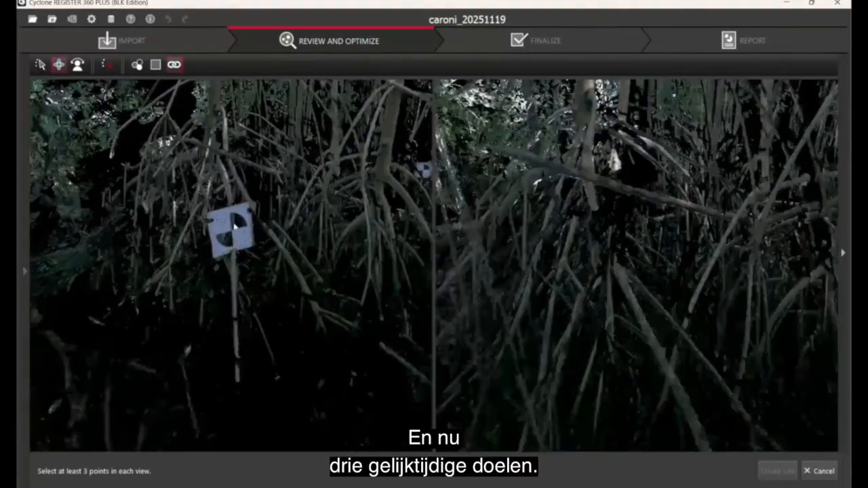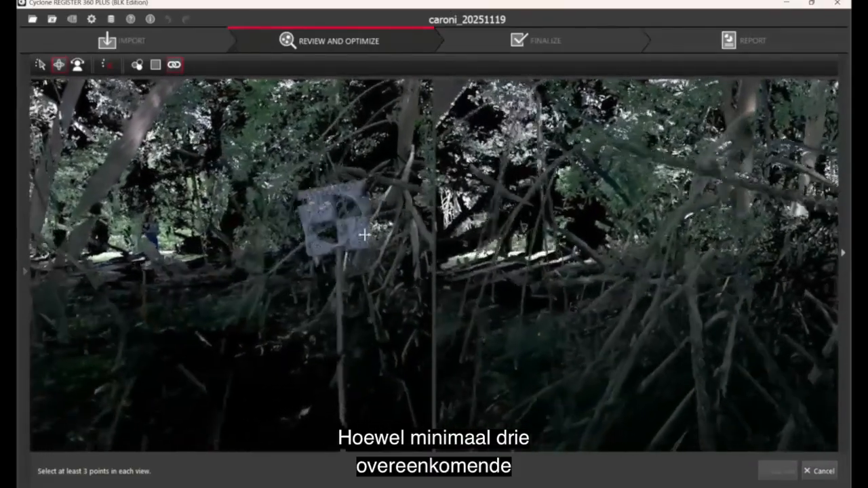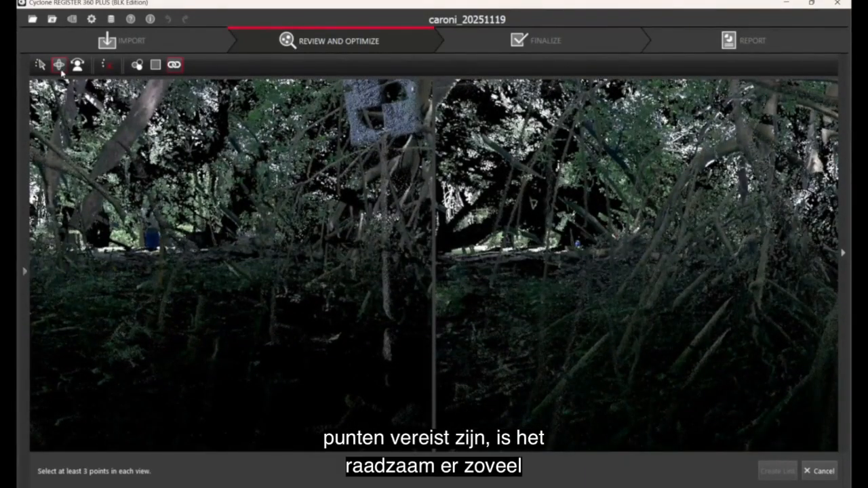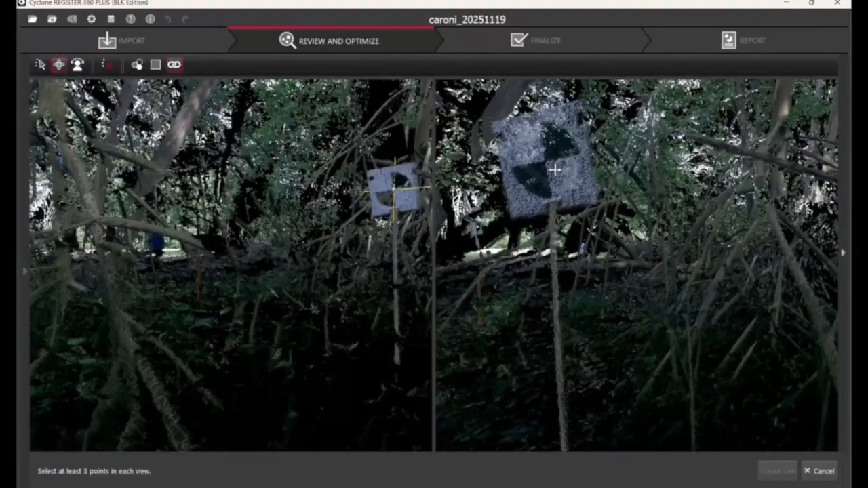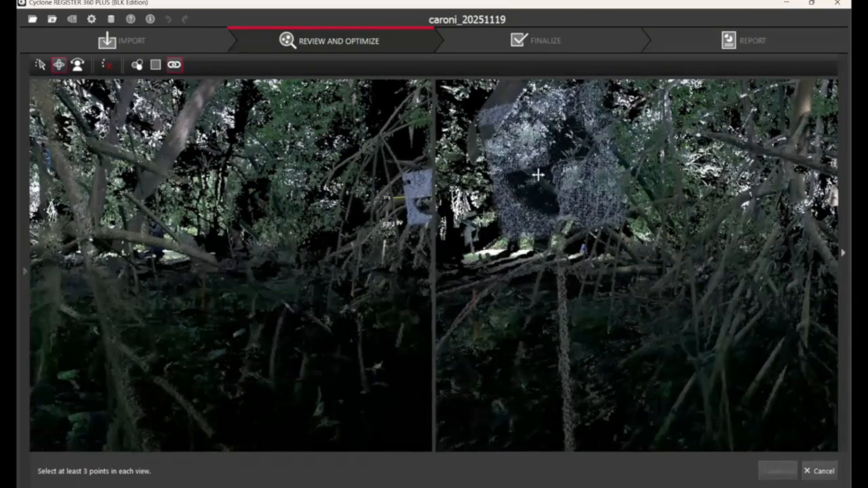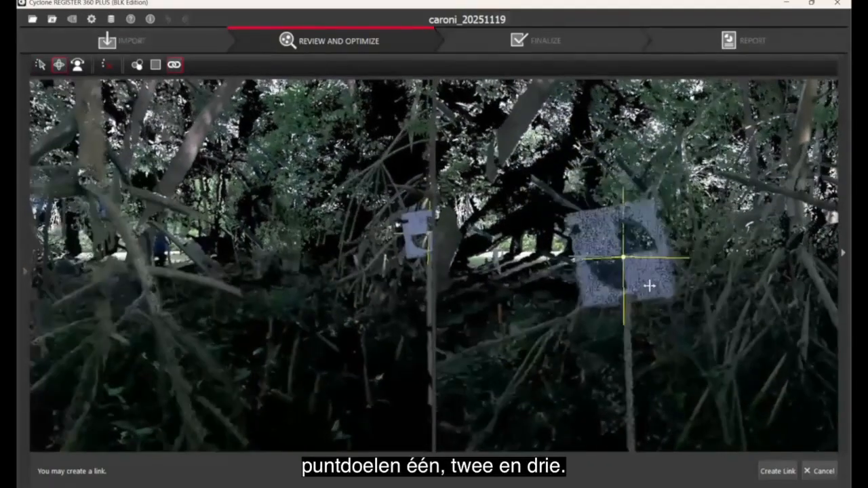And now coincident targets 3. Although a minimum of 3 coincident points are required, you should do as many as possible because it will increase the strength of your scan combination and reduce your positional error in the scan combination. So that is center point targets 1, 2, and 3.